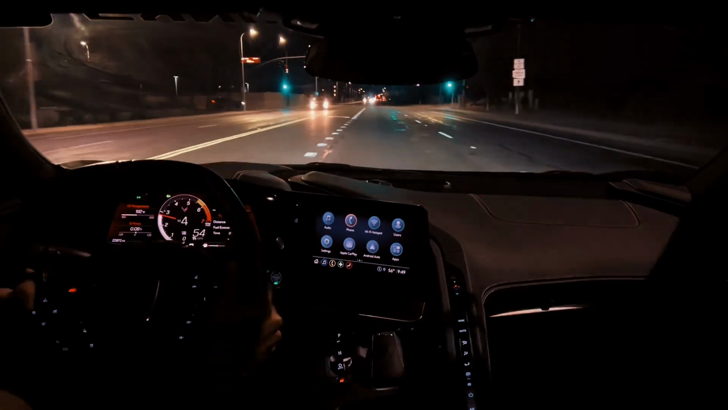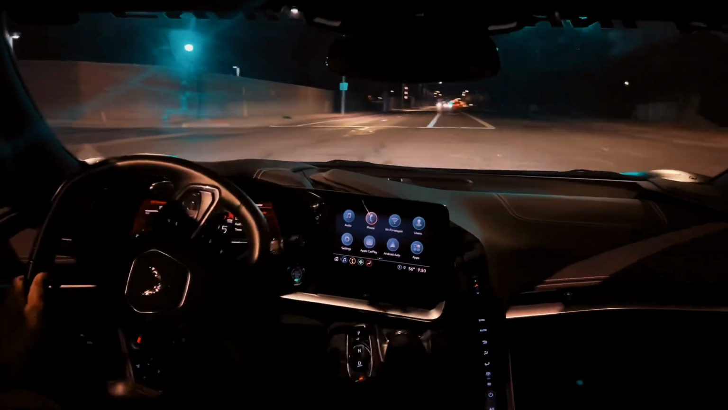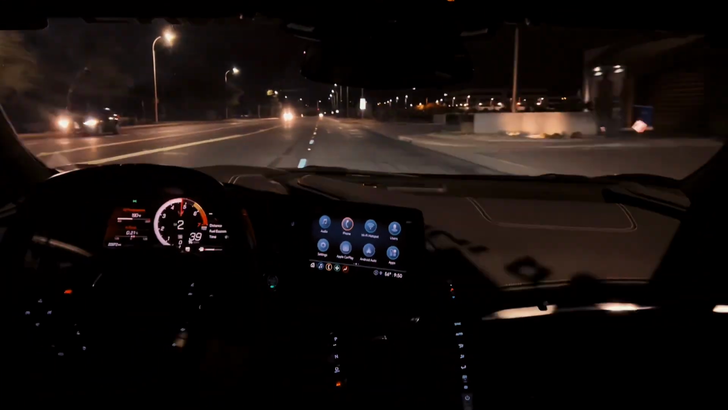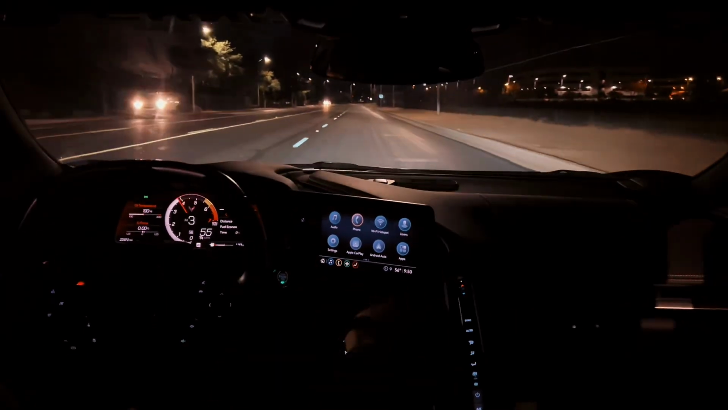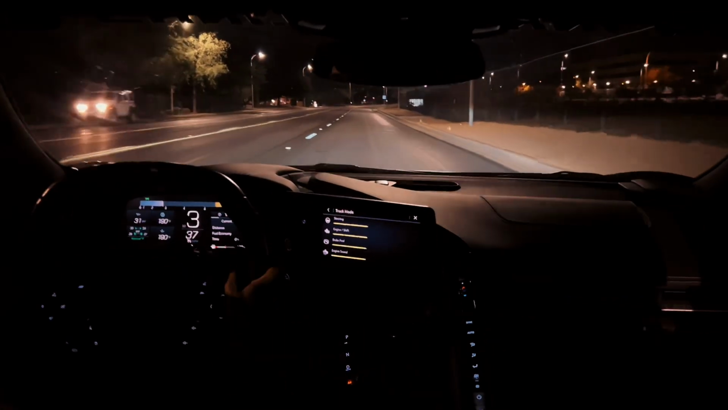That acceleration really puts you back in your seat. It's so hard to explain the difference you feel when you're getting pushed versus pulled. Let's go track mode. So that's when the shifts get most aggressive.